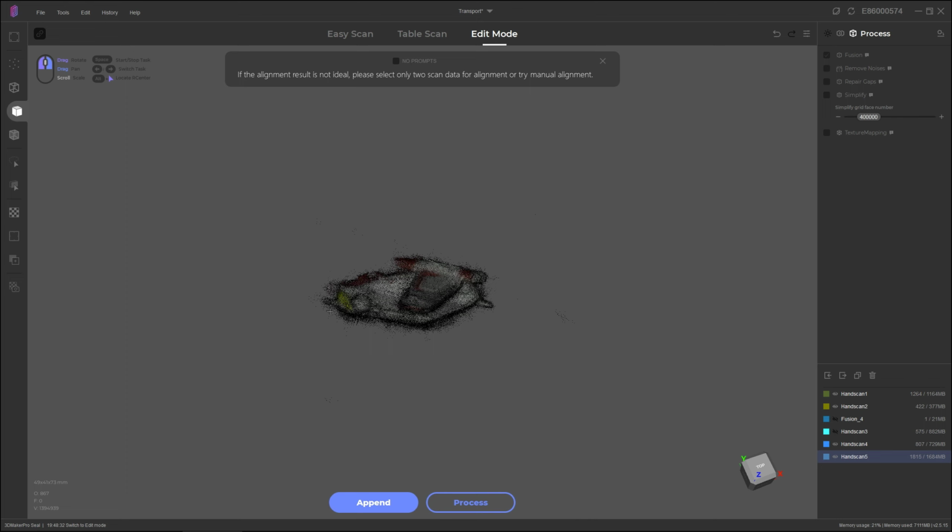There's a mixture of the lasso select as well as the rectangle, with the rectangle working a bit better for flat areas. So, quite rough.